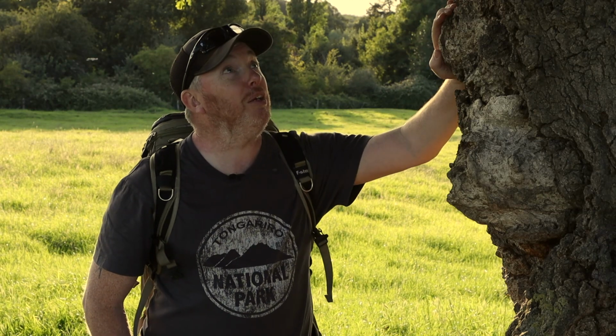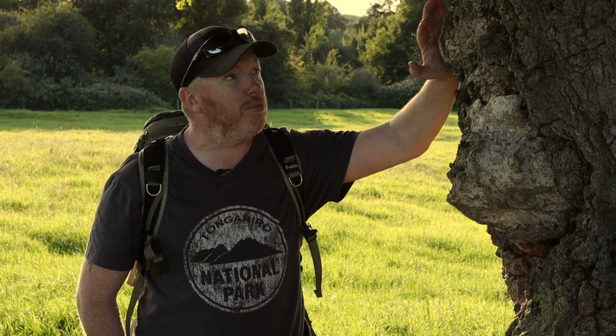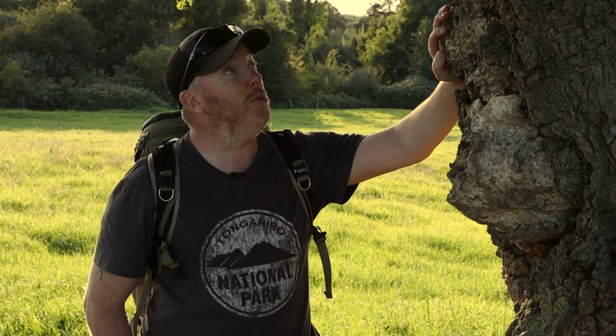Today's been a fantastic day. I've absolutely loved every minute of it. From the nature reserve and the lovely sights there to this tree, which is just awe-inspiring. And the fact that it's probably been here for about 500-600 years is incredible.